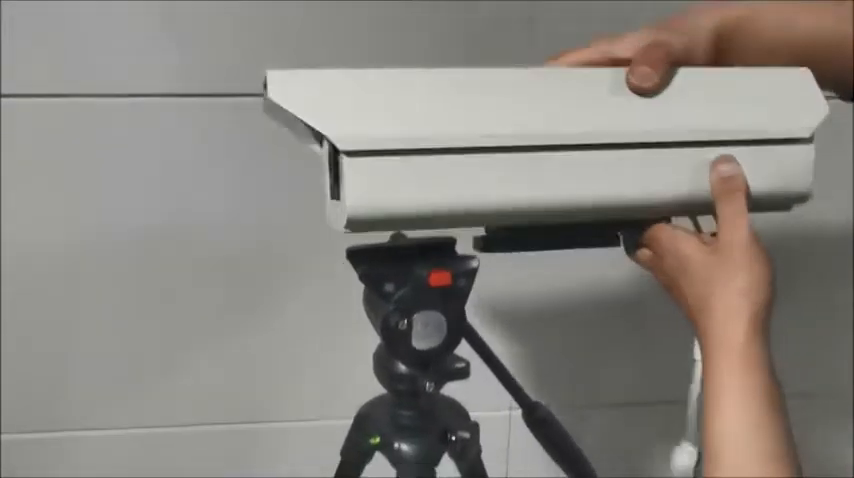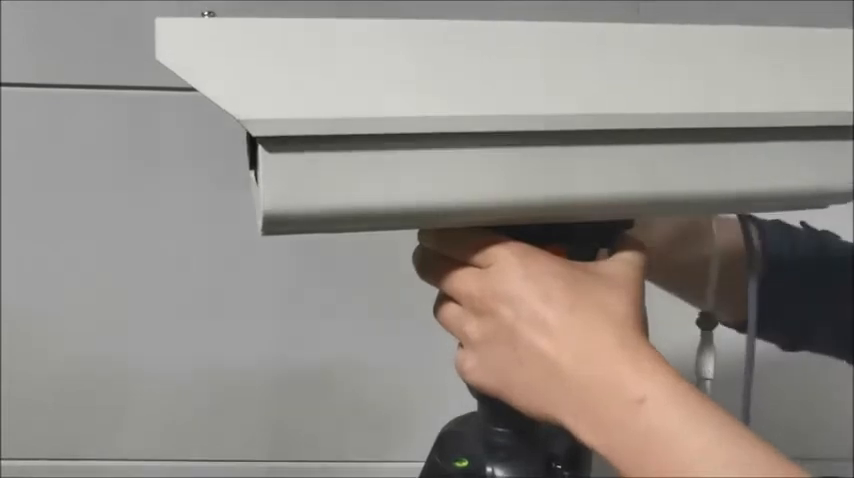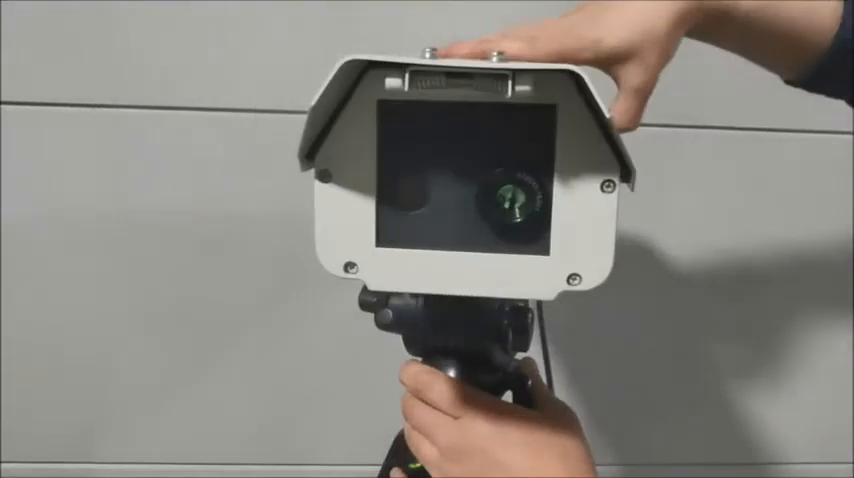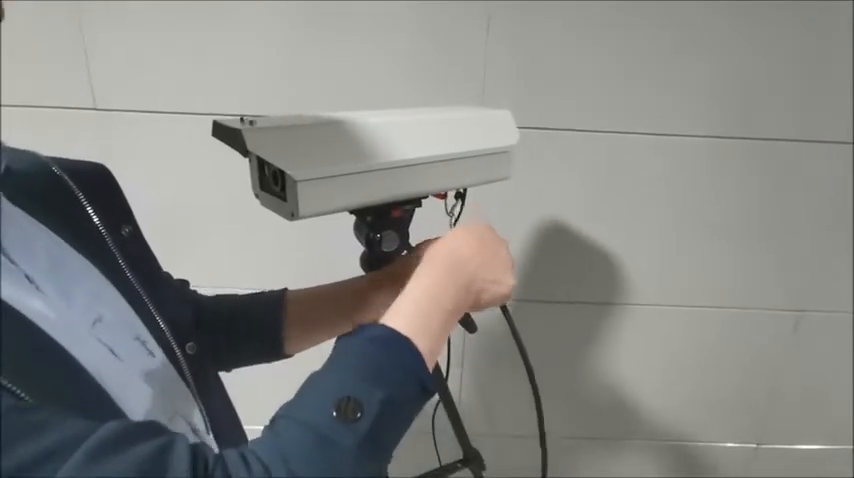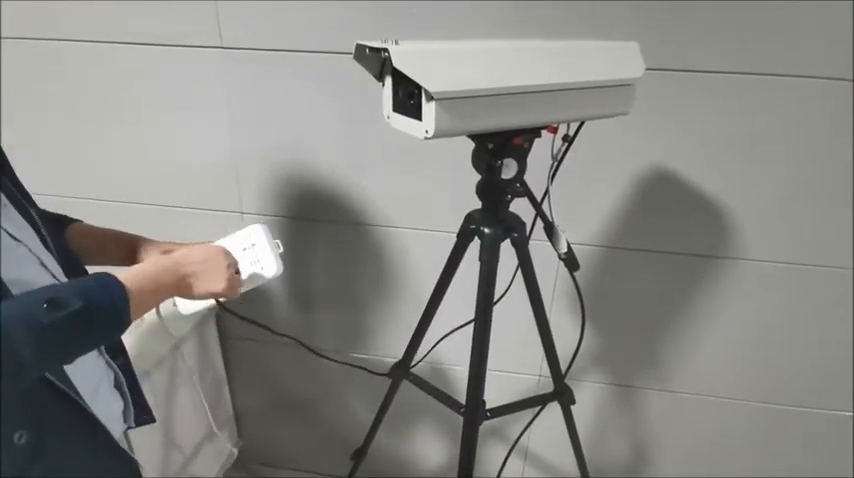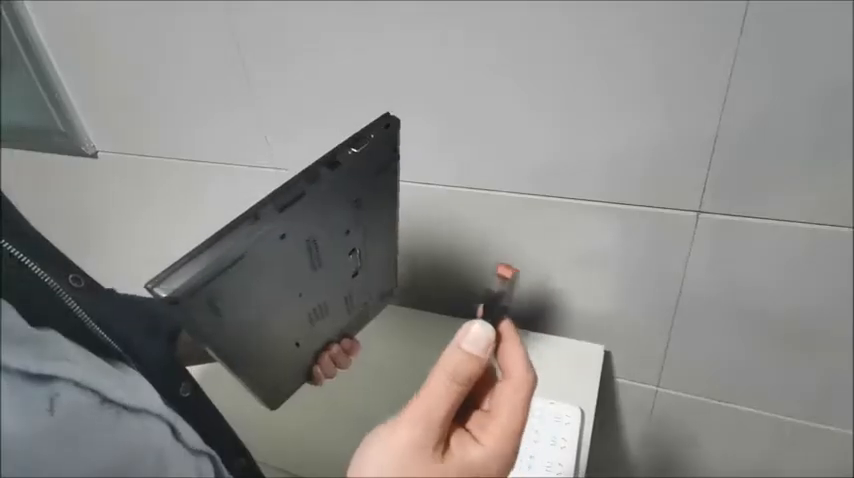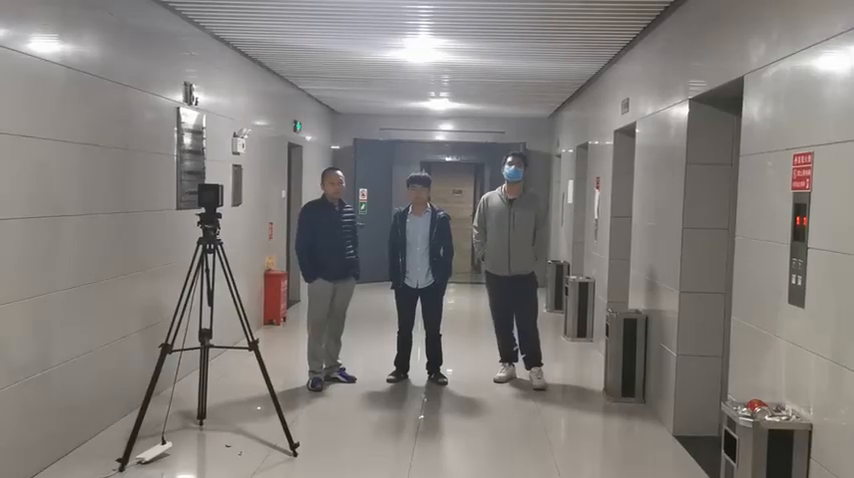The second step: place the dual light camera on a tripod, and fix the camera on the tripod by turning the screw. Plug in the network interface and the power connection cable again. The third step: plug the network interface into the laptop and open the laptop.